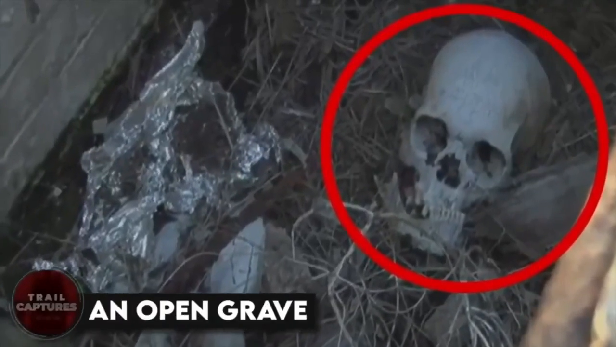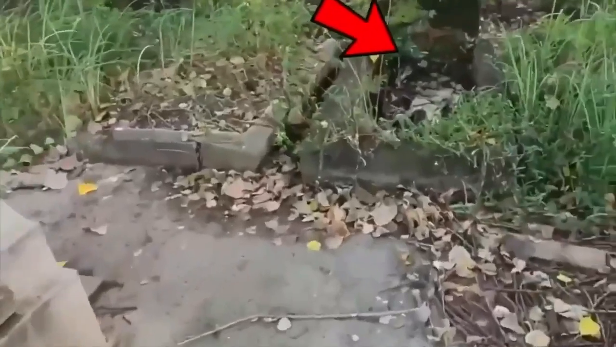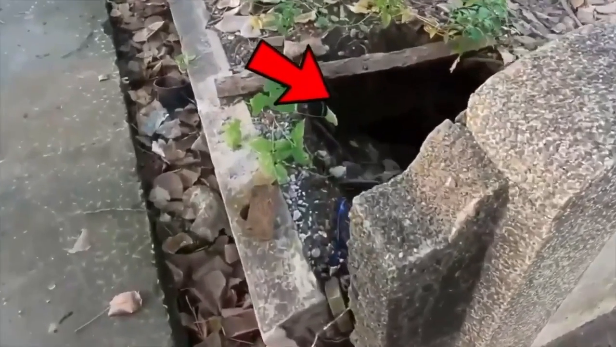An open grave. While paying a visit to his loved ones in the cemetery, a guy stumbled upon something peculiar.